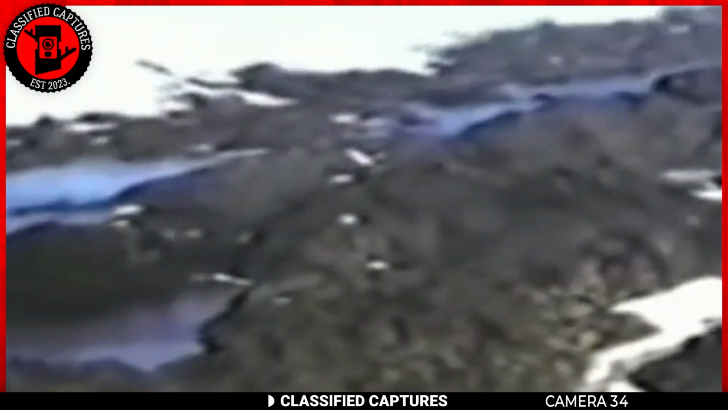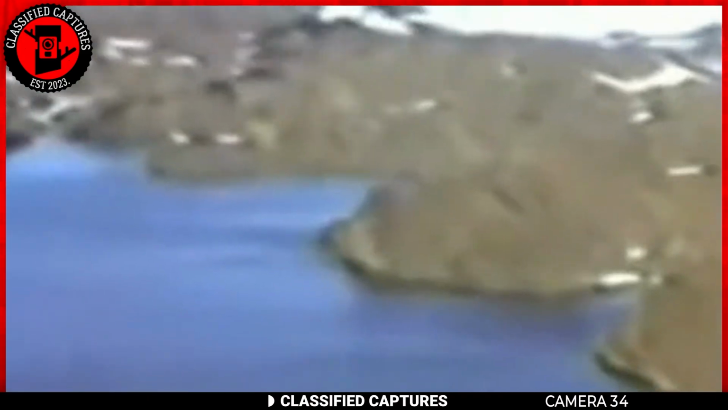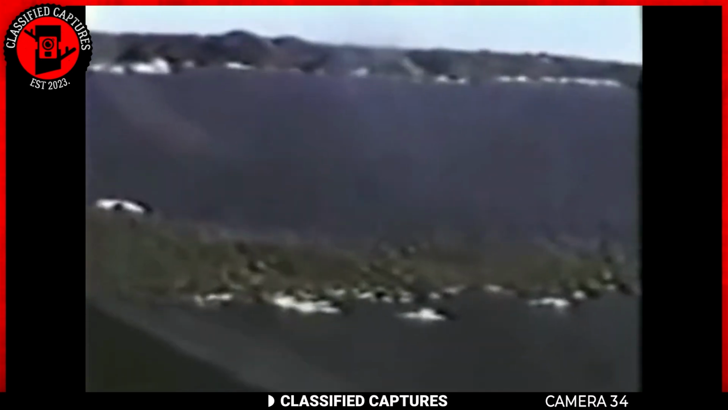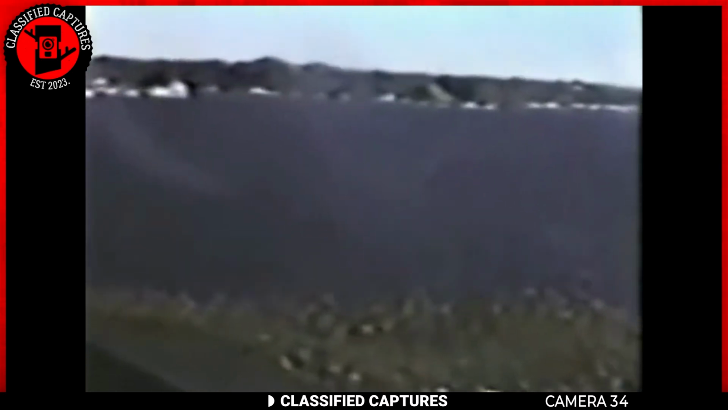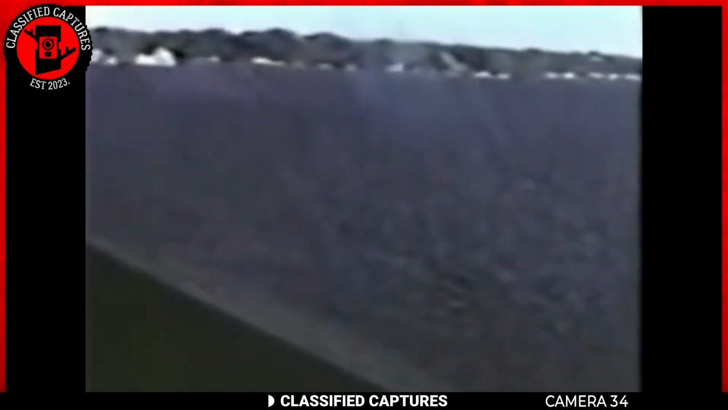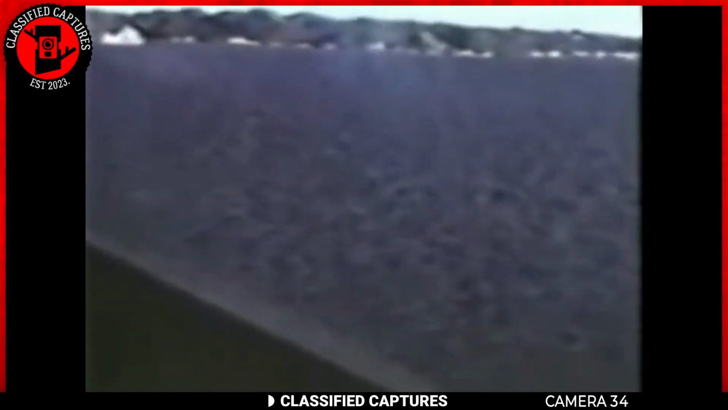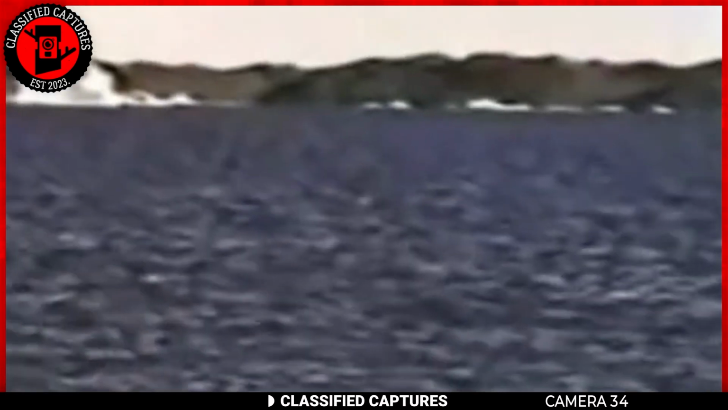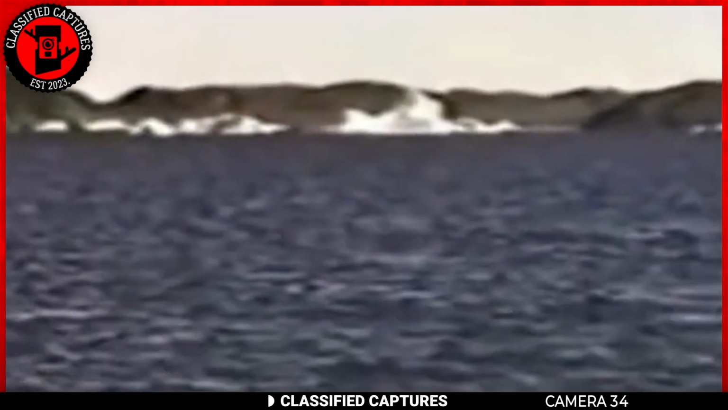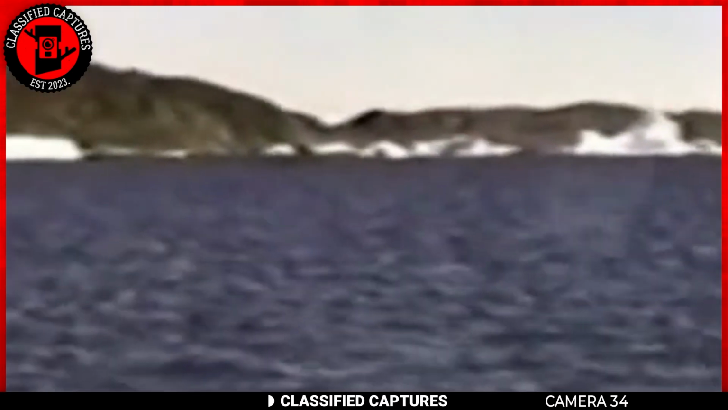It raises all sorts of questions. Could these warm water bodies be connected to geothermal activity deep beneath the surface? Or could there be something even more mysterious at play, like hidden ecosystems or ancient secrets trapped under the ice? Some theories say these water bodies could point to undiscovered phenomena lurking beneath Antarctica's icy exterior. What do you think could be happening here?